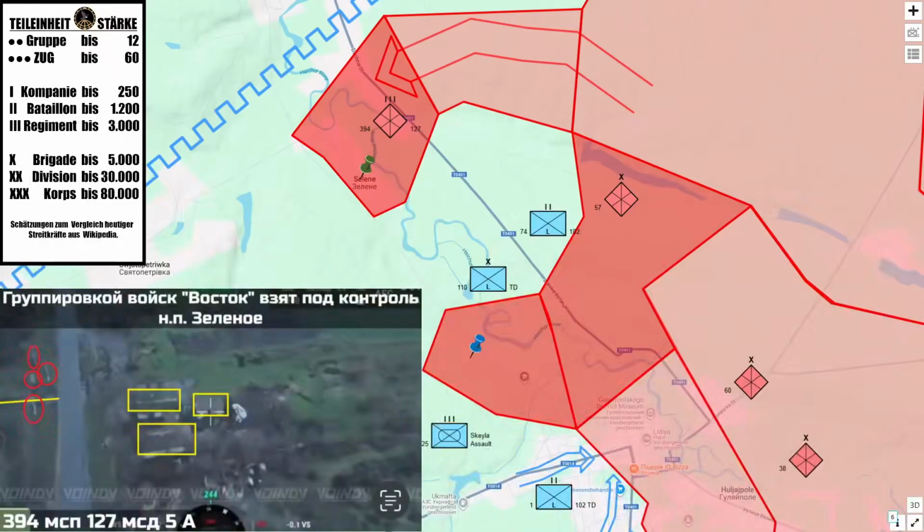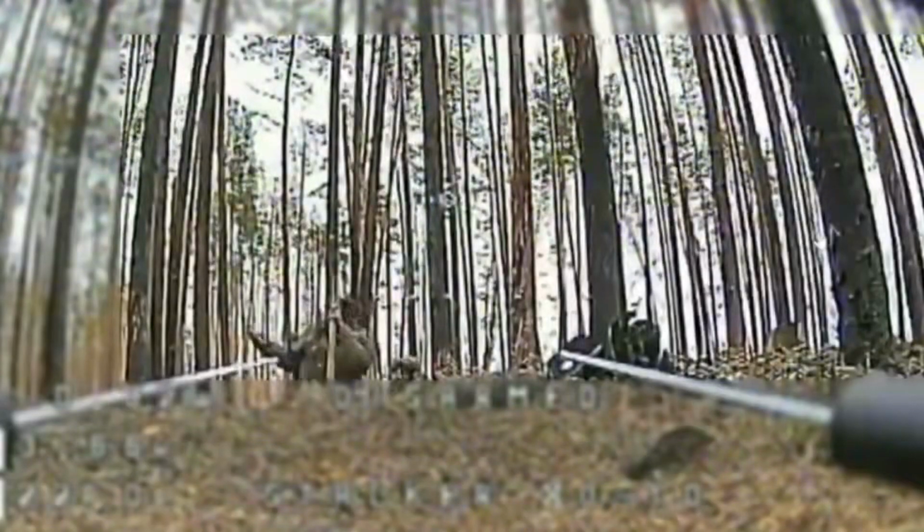Take a look at this drone tactic. A drone is lying in wait in the forest in front of a Russian vehicle until their soldiers come out. Eventually, they come out, and the drone only needs to rise a few meters into the air and can immediately carry out a top attack strike.